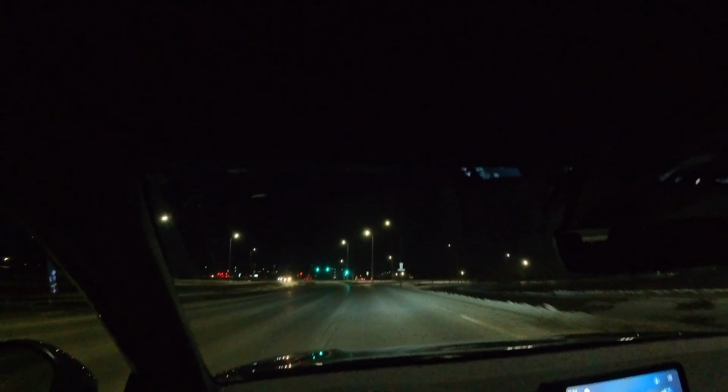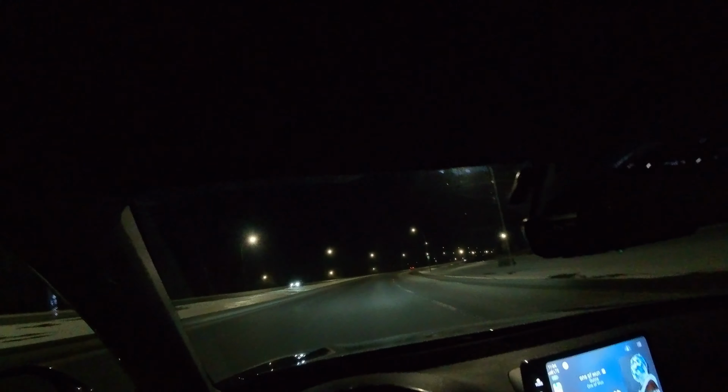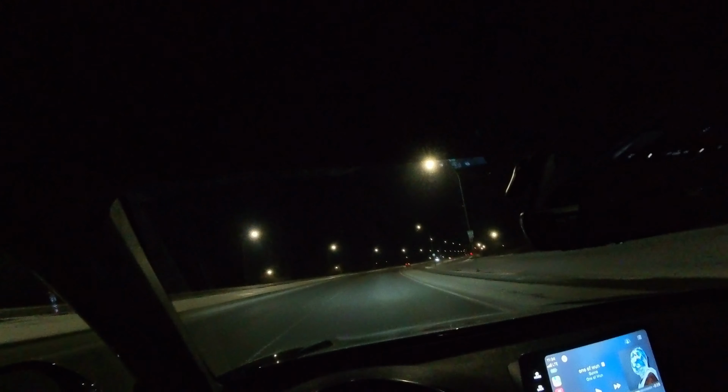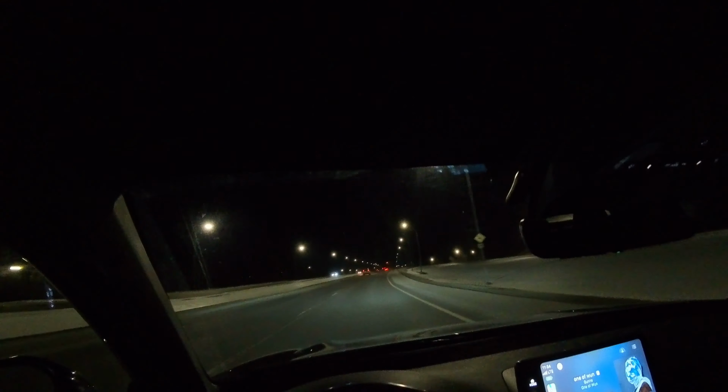Got a little turn coming up. This one a little weird. Okay. It handles itself well. Pushing about 12 psi boost right now. We moving, dog. 13. There you go.